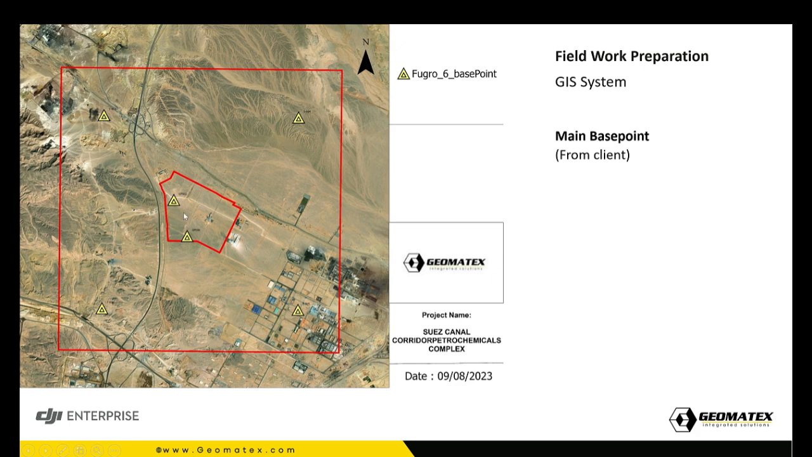Even the plots which we did fly from GPS point 1 or 2 or 3 or 4 were with the same quality and the same precision as 2 and 6, because we used precise leveling.